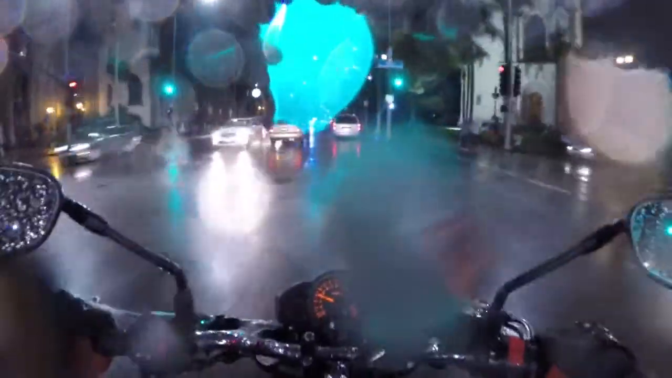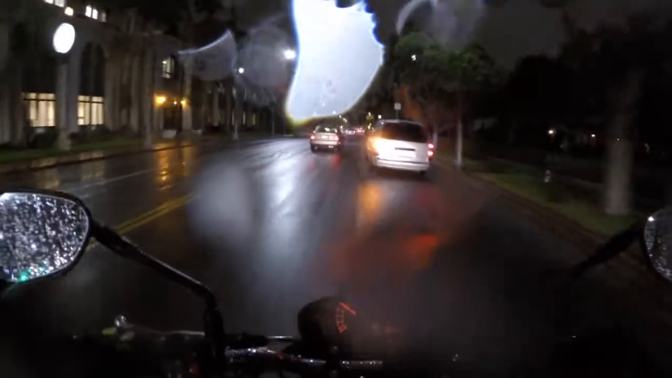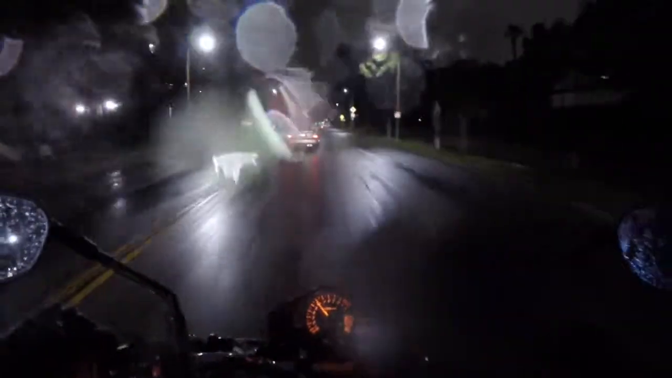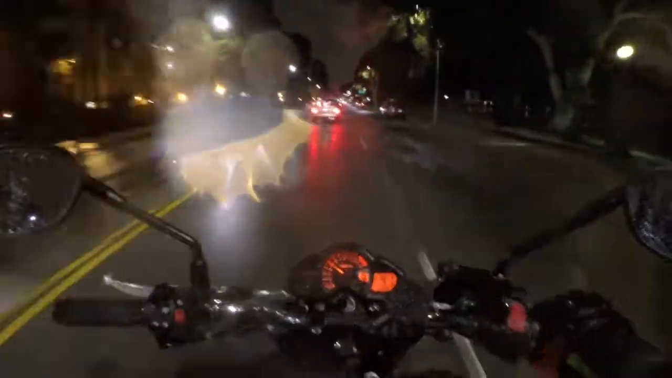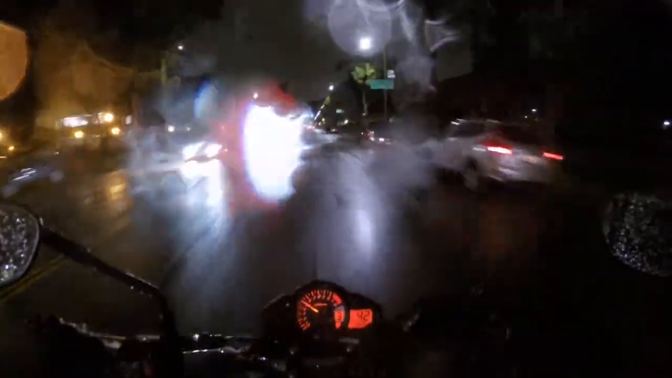And helmet visors should have automatic wipers. I almost died there. Should have put my light. Automatic wipers, because the rain doesn't wipe off as fast as I would like them to.